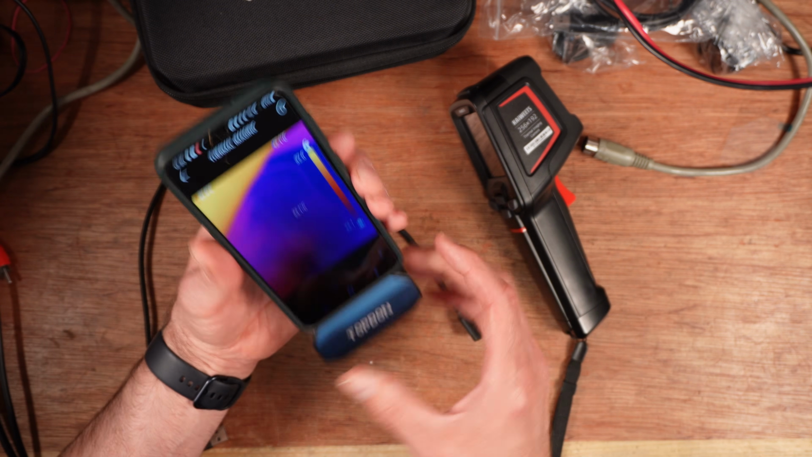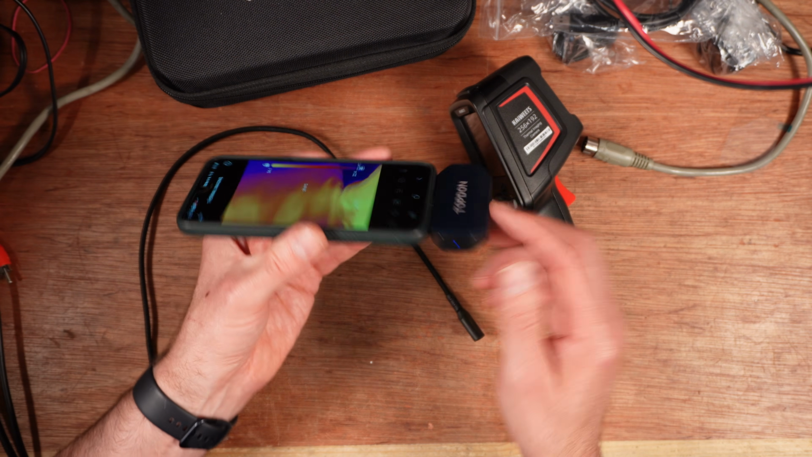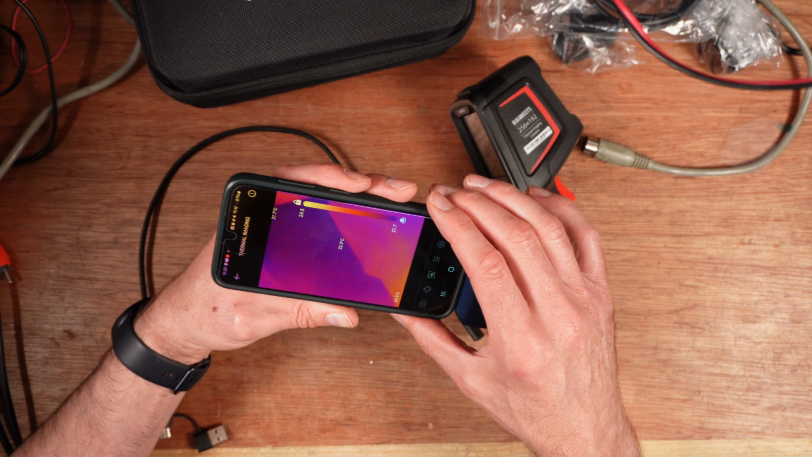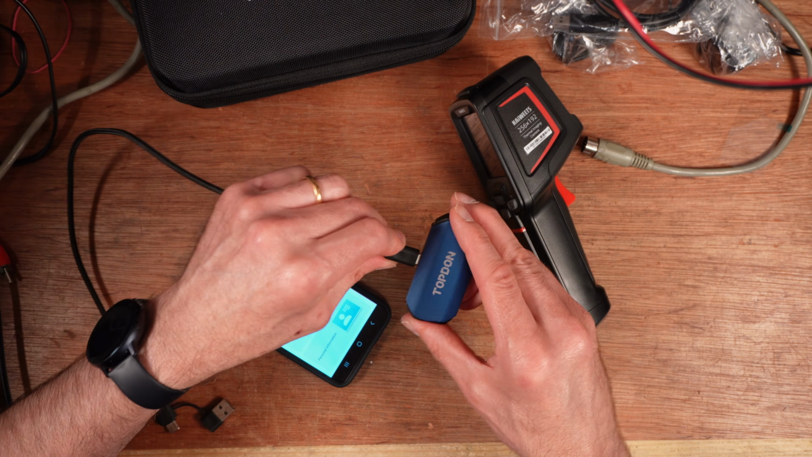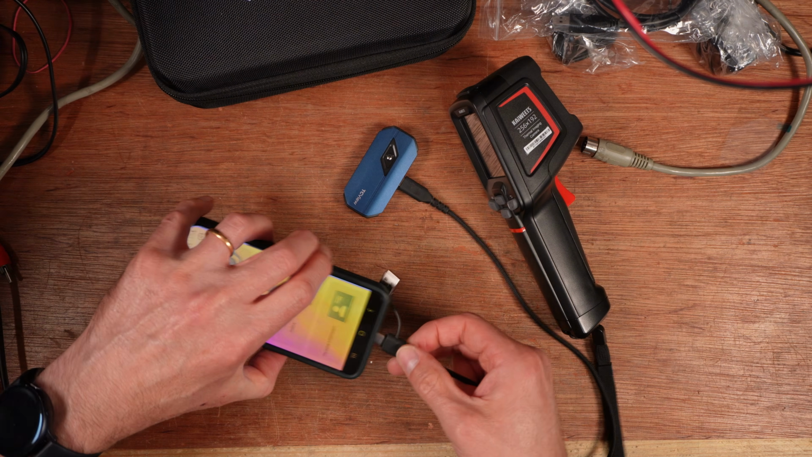It's not too bad, but I've had it with other cases where the dongle didn't quite reach, the USB plug on the dongle didn't quite reach into the phone far enough for it to make a good connection, and it was a bit flaky. So the way I've been using it is to plug it into this extension cord that comes with the camera and then plug that into my phone.